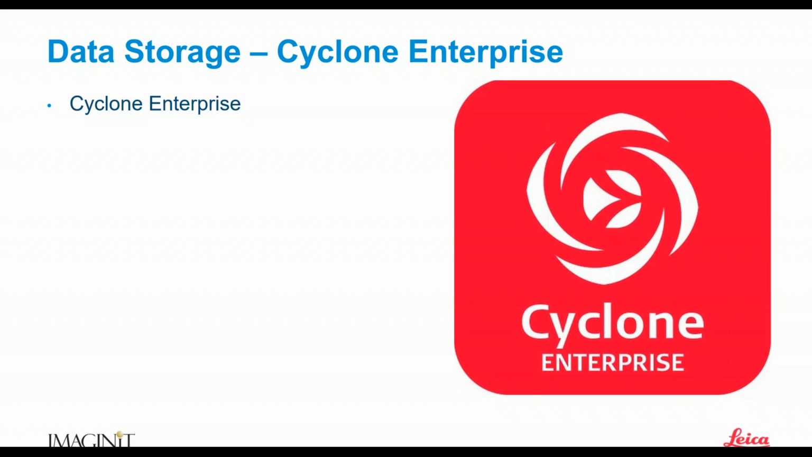Cyclone Enterprise is a software tool that allows us to take our point cloud data and store it inside our own environment, whether it be our own physical server or a virtual server, maybe on AWS or Azure. And we can push all of our point cloud data to that server.